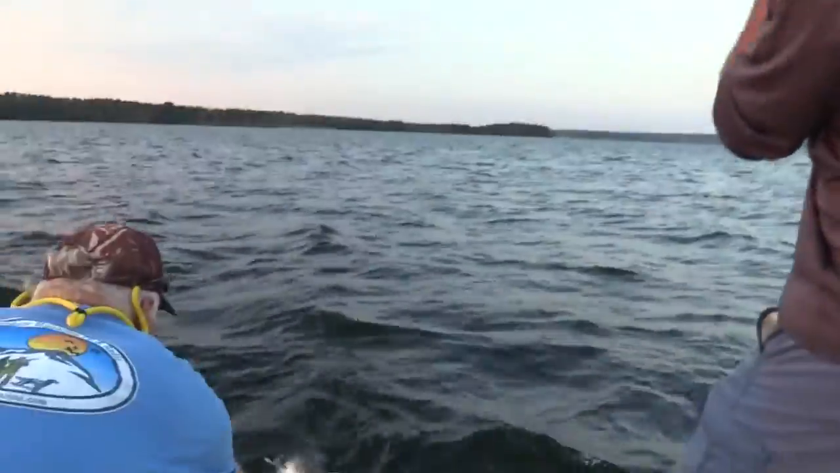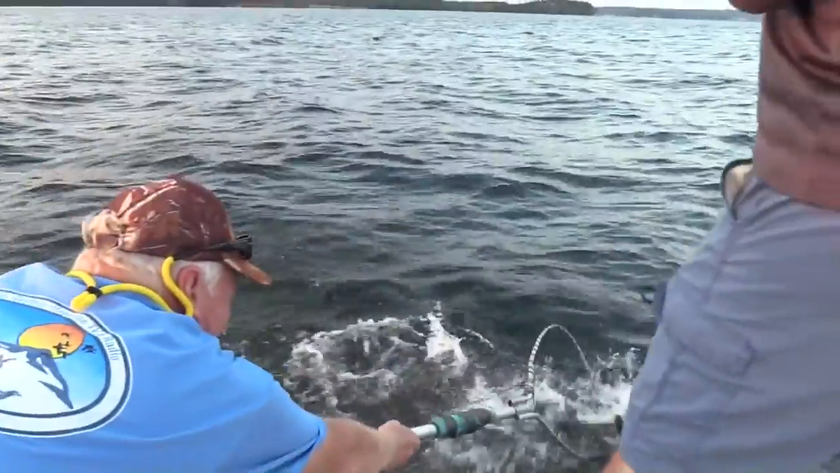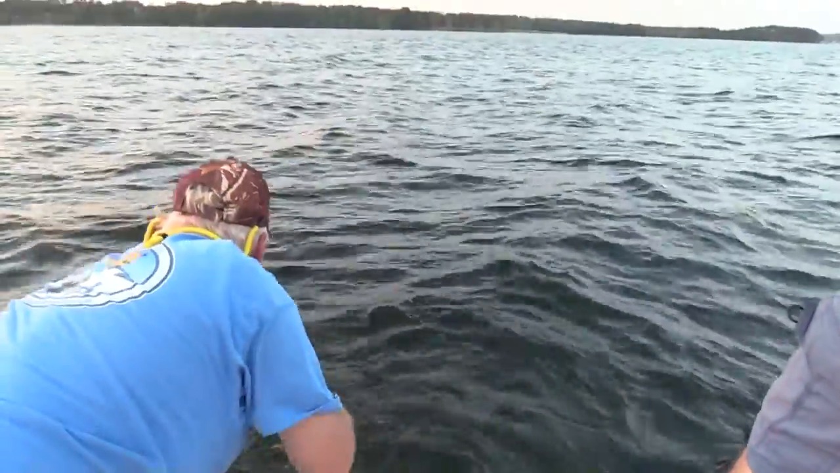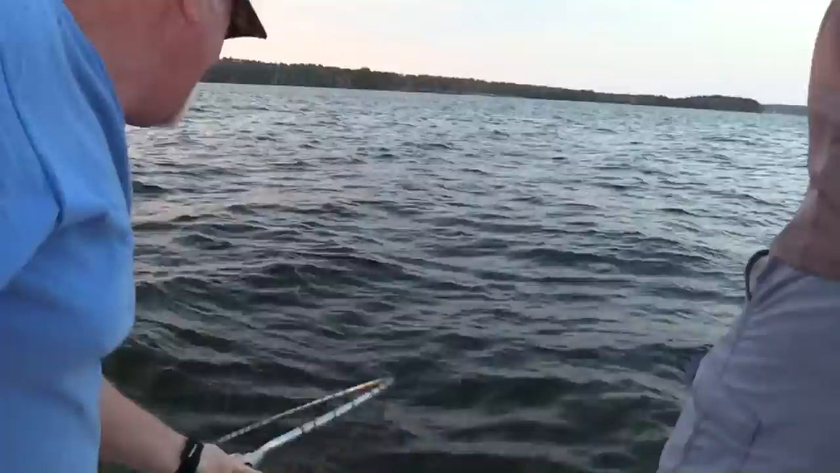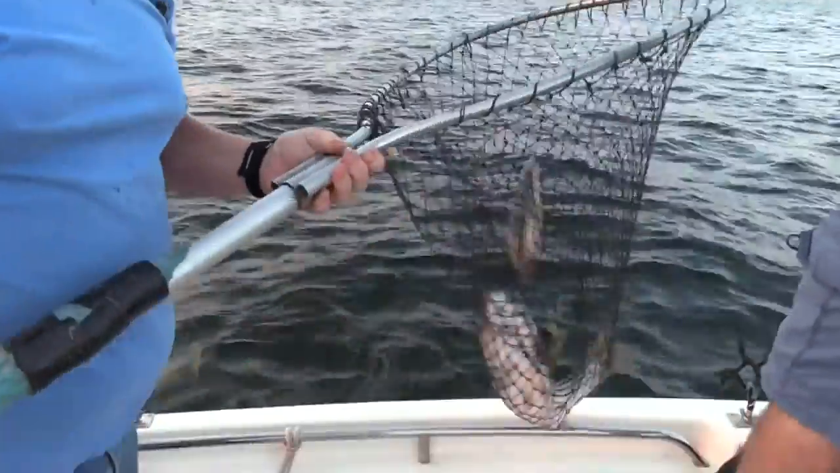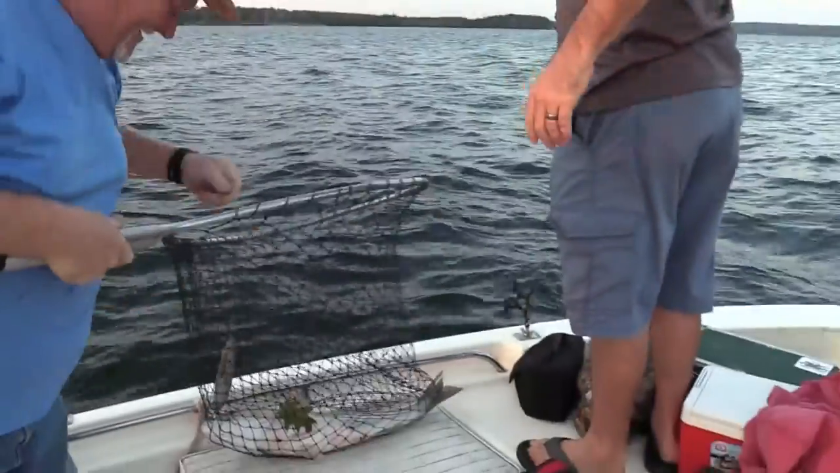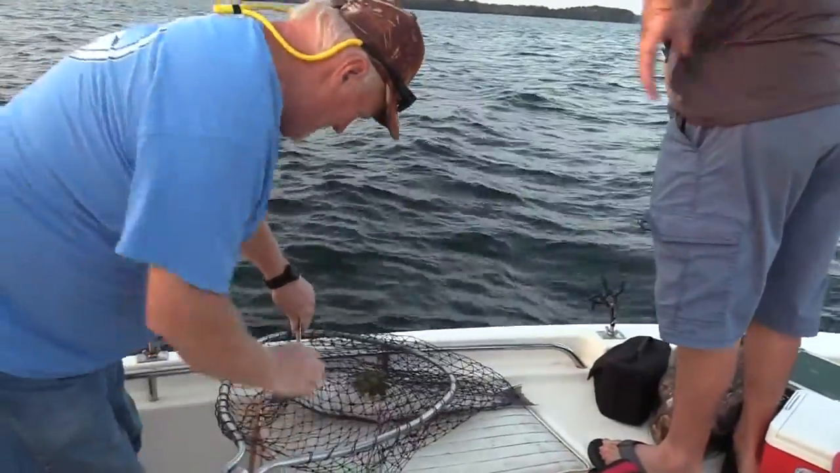What a fish. It was foul hooked. Get him in the net. Oh no, get away from me. First, you can't scoop a fish. There you go. There you go. Golly, scoop the fish. That's a big fish, man. There. Woo. All right. About took the rod out of my hand for a second. Give me a heart attack.